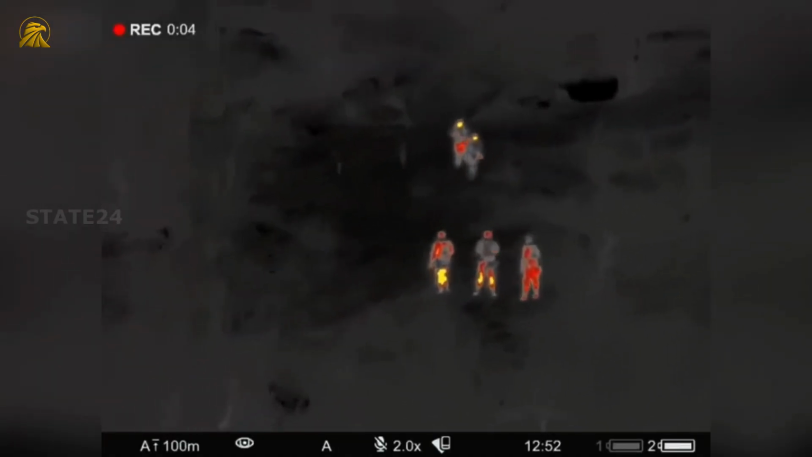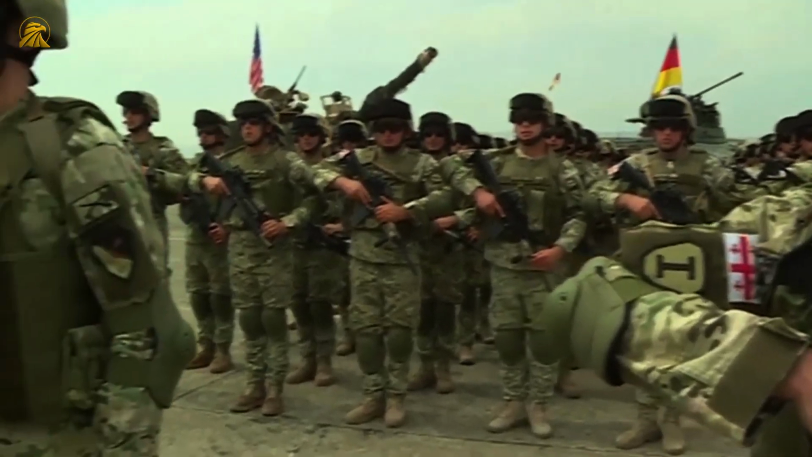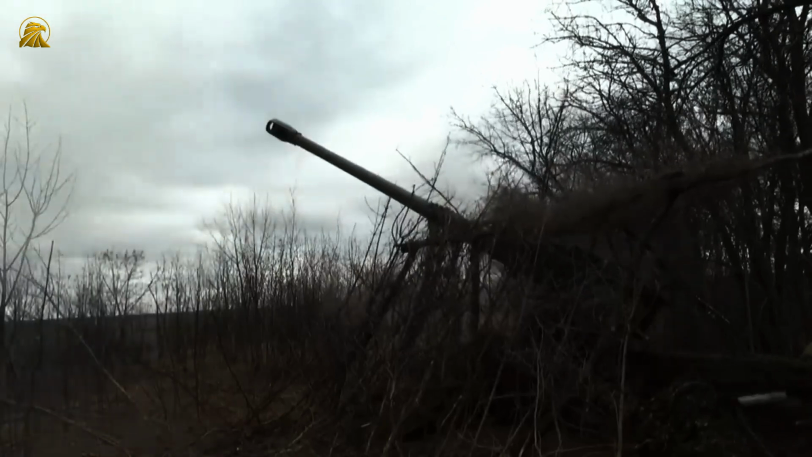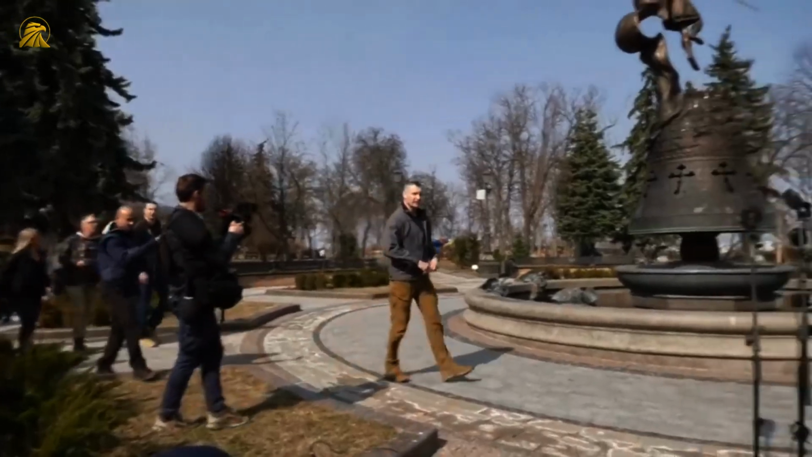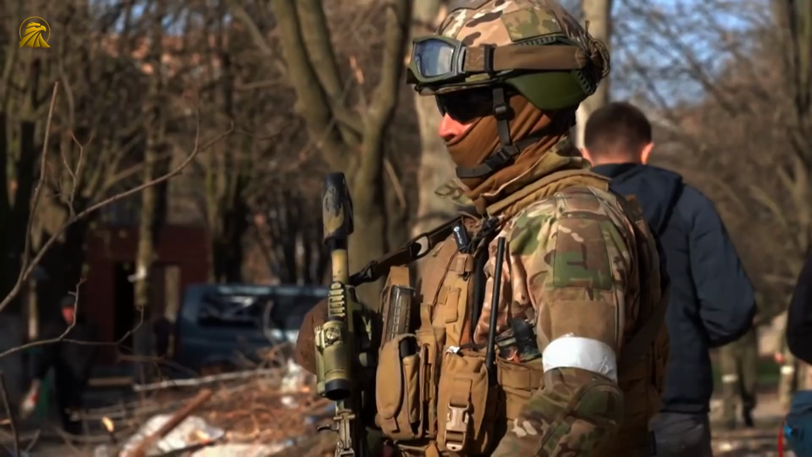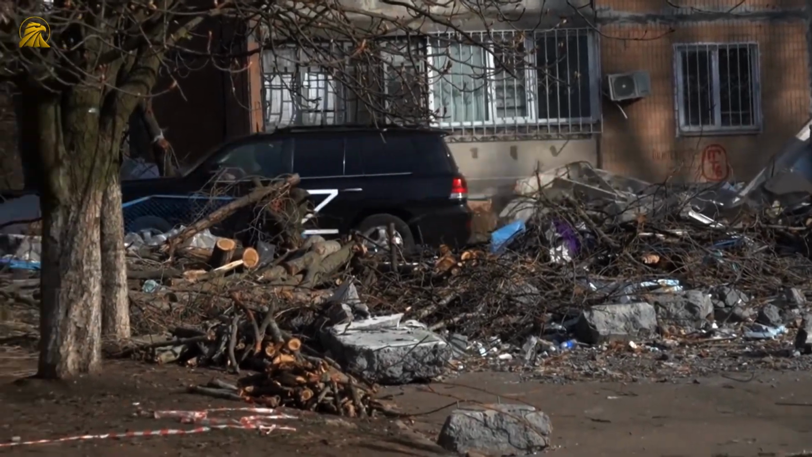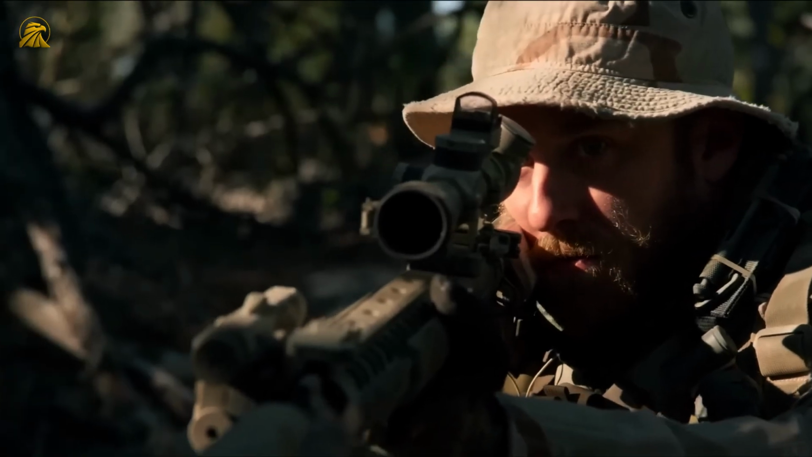What is certain is that the battlefields of the future will be even more lethal and technologically complex than today's. And snipers, whether human or increasingly assisted by autonomous systems, will continue to play critical roles in that environment. When we look at the history of Ukrainian snipers and their use of advanced thermal technology, we are seeing more than just impressive military feats. We are witnessing a fundamental transformation in the nature of modern warfare.